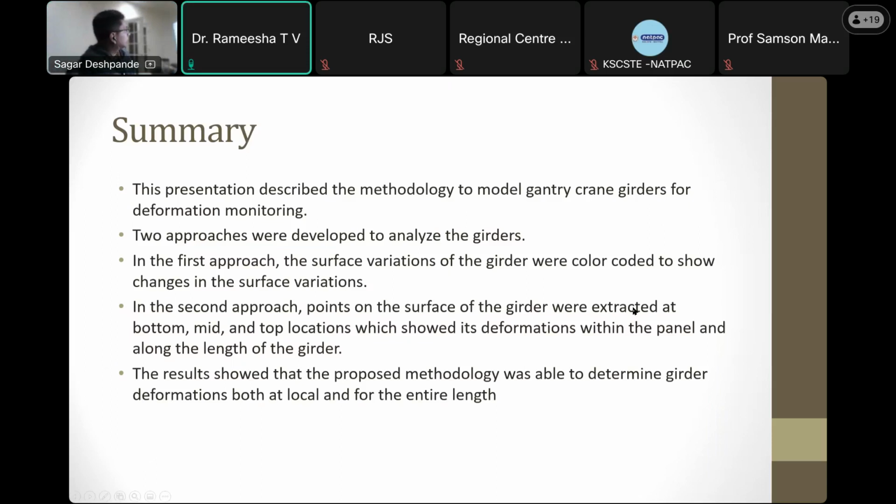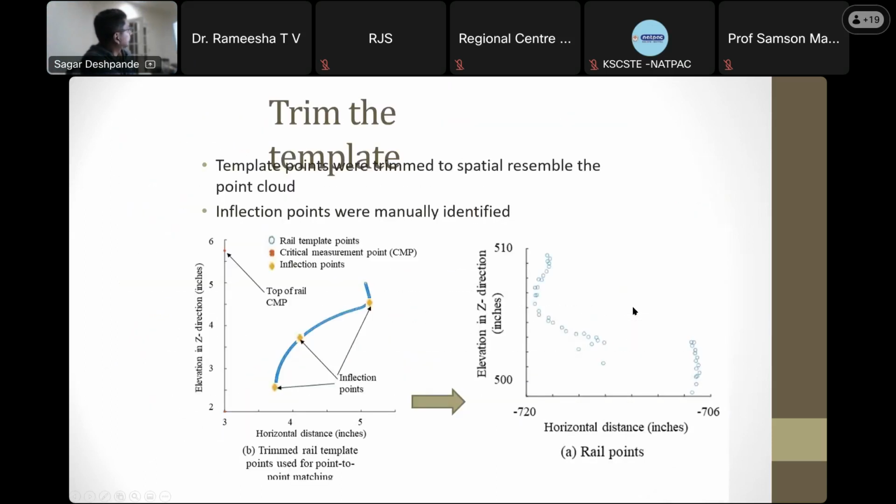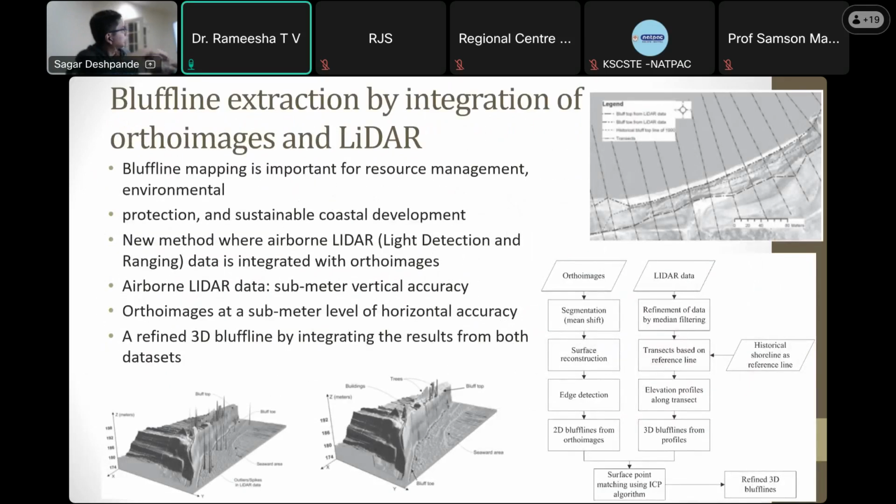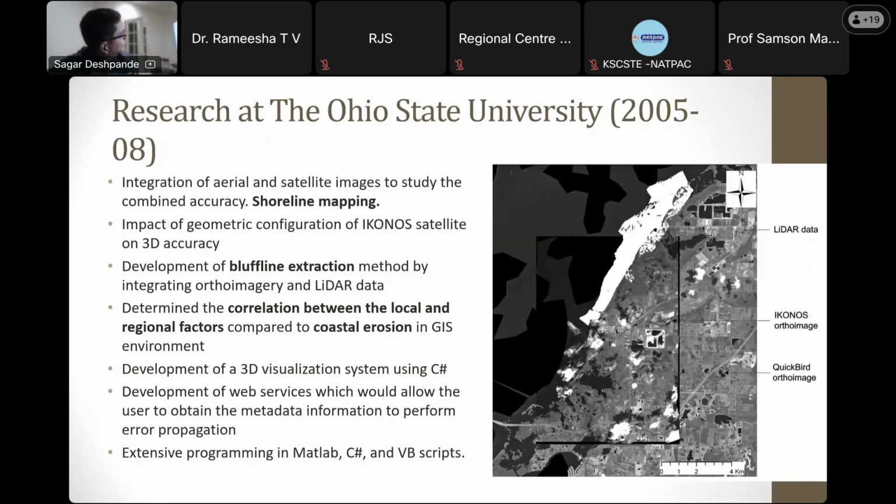In the state of Kerala, we have a lot of problems with coastal erosion. We are finding out the extent of erosion in several places like Chengalpattu or Chellam.